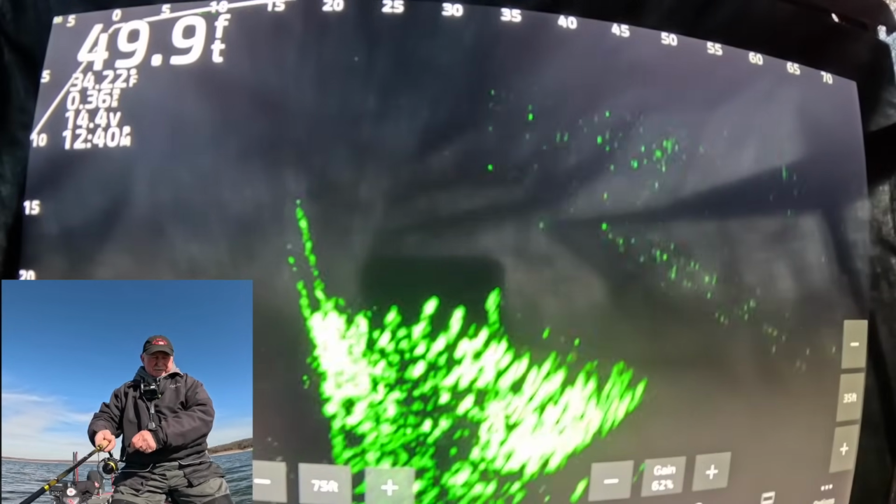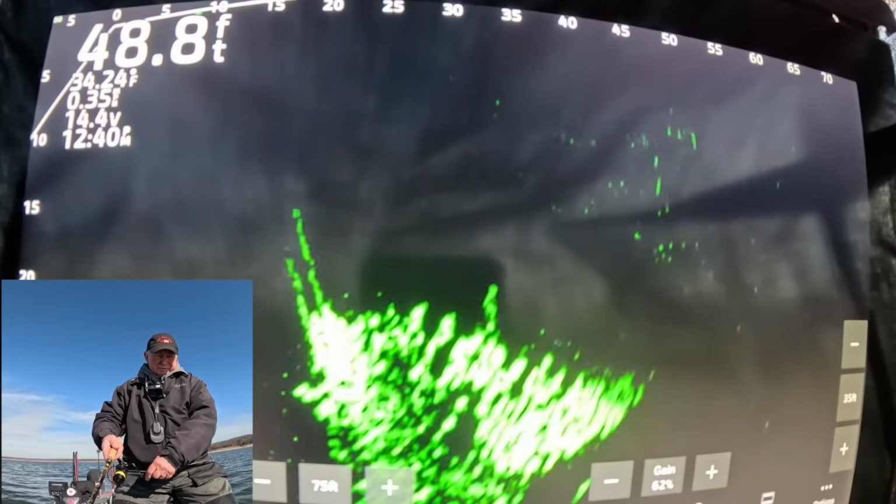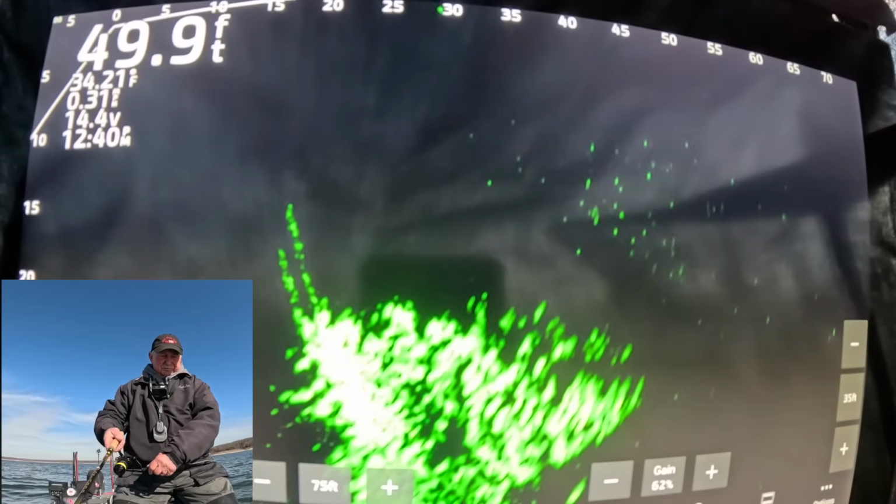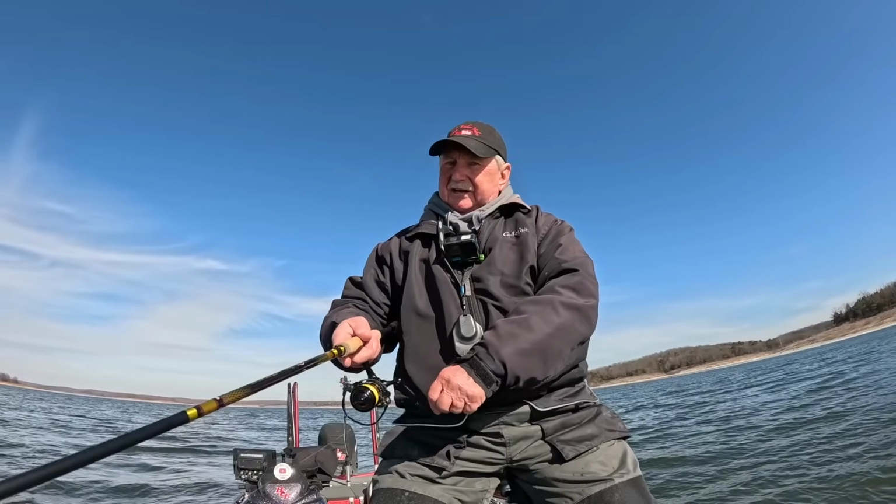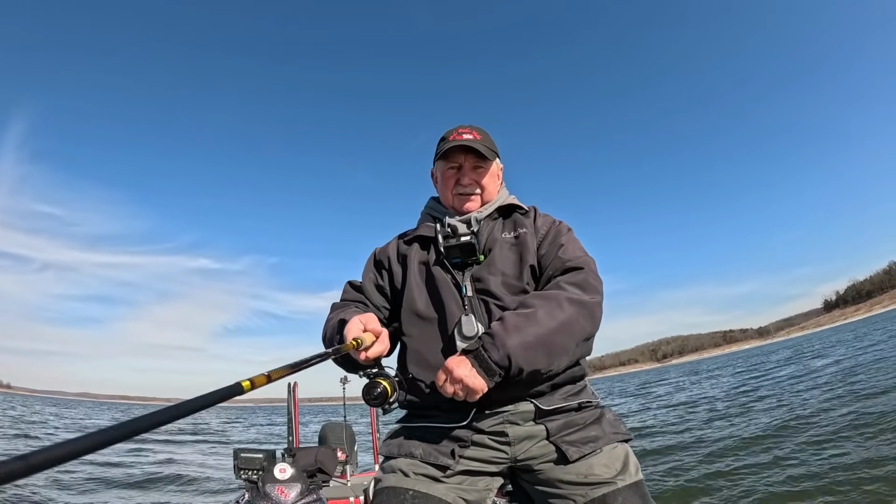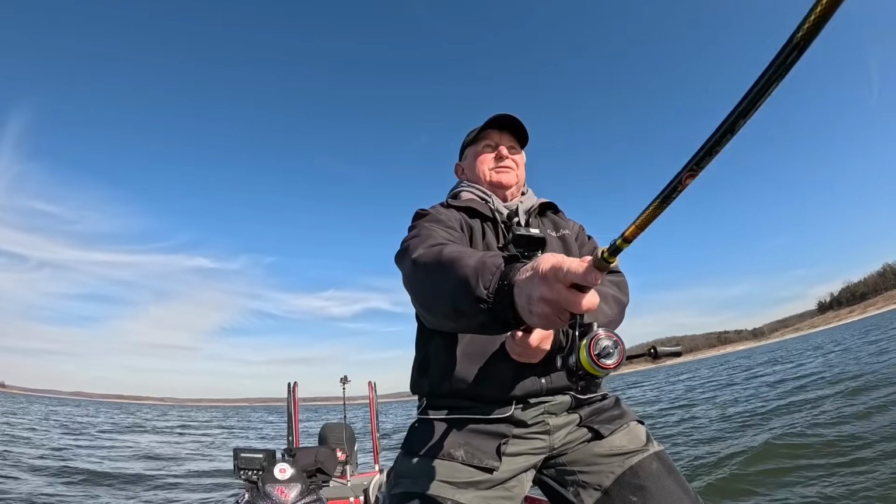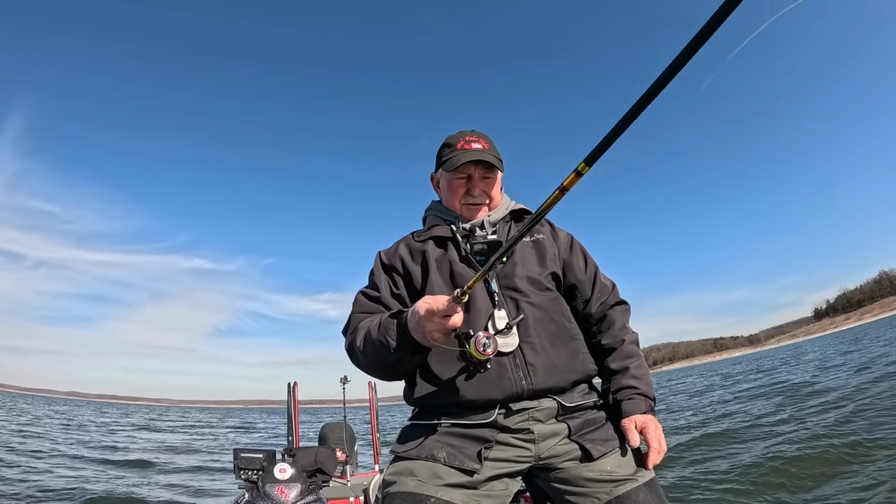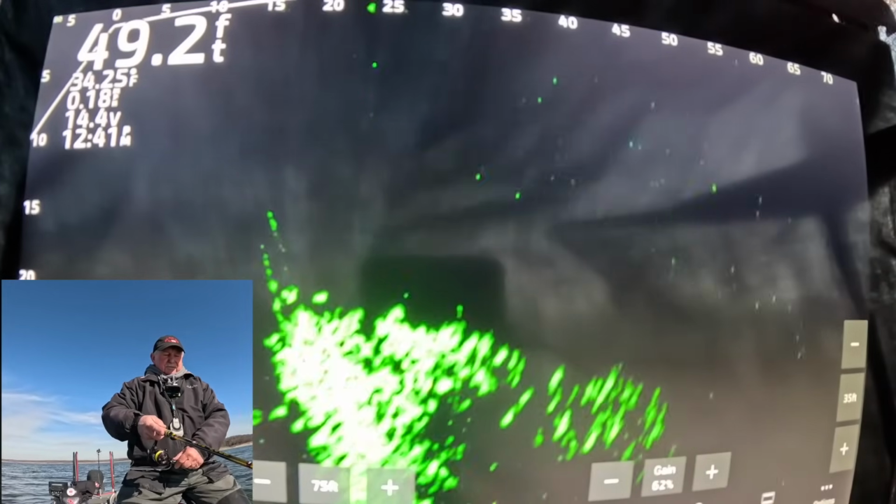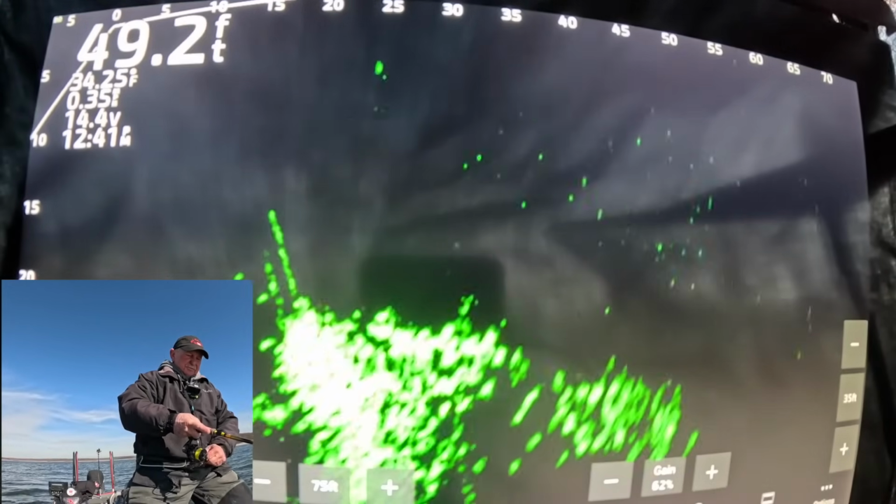Oh, that bit. I may get the old one pole out and just hold it down there and see if they want it more still today. The other day, if it wasn't moving, they wouldn't bite it. I had the one pole out and put it right in the middle of them, and they were absolutely having nothing to do with it. Come on.